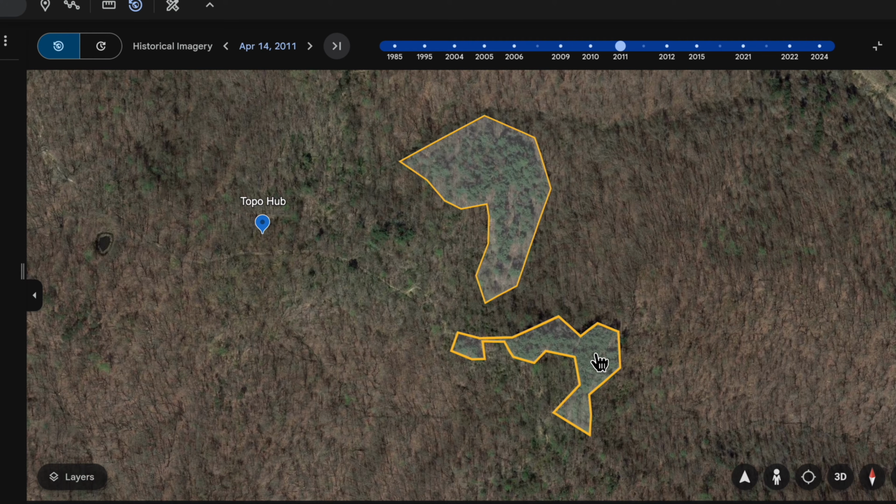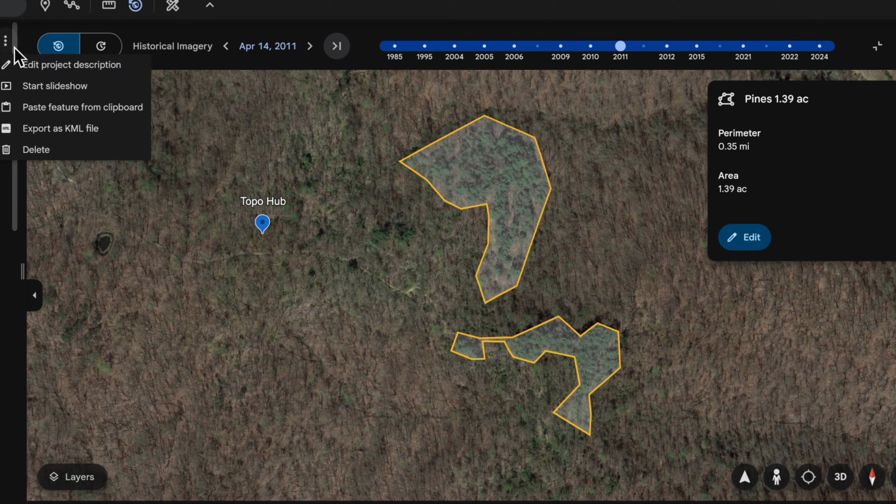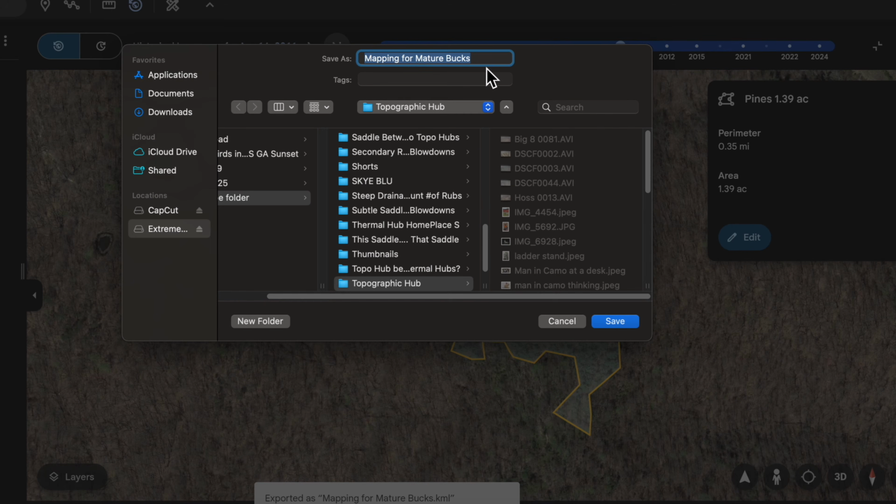So we'll get that changed over in CalTopo. But you just click on your new polygon here. It automatically scrolls to it down here in the bottom left-hand corner. But we're going to have to scroll back up to the top and click on these three little dots right here, and then export this as a KML file. And then we're just going to call it 1.39 acres, and we're going to save it in our Topo Hub folder here.